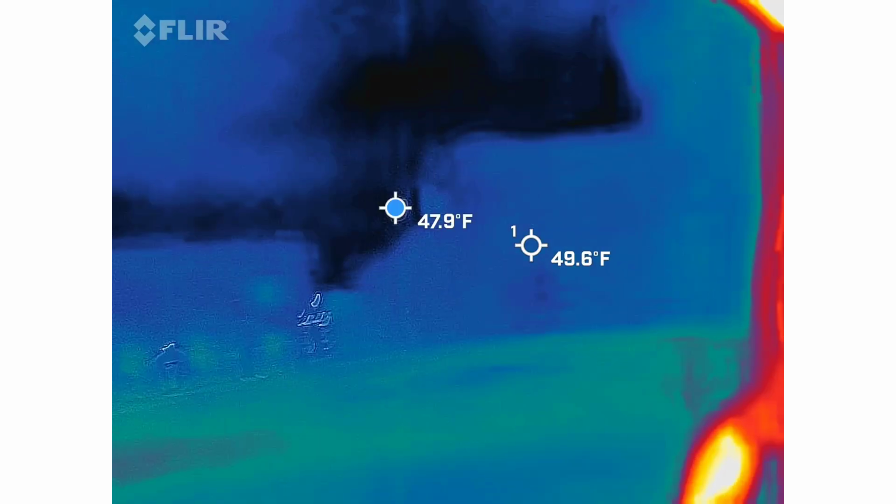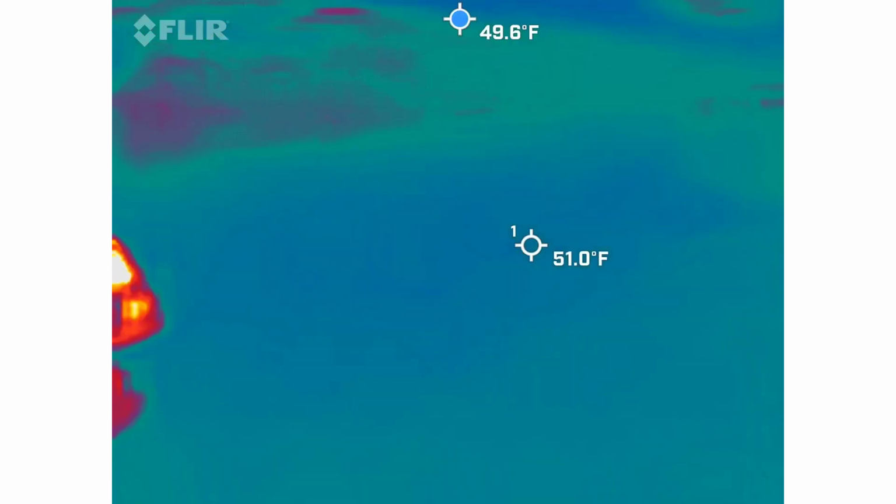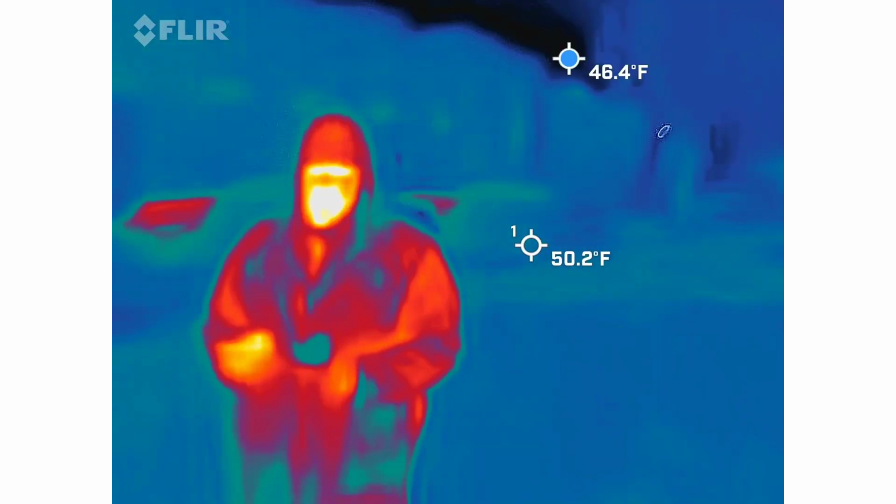Got it. All on the right side. Oh, this did something. Oh, it beeped. Does it beep? Did it flashlight? Give you a letter? It didn't drop a letter. It should have. It just did a little beep. Okay.